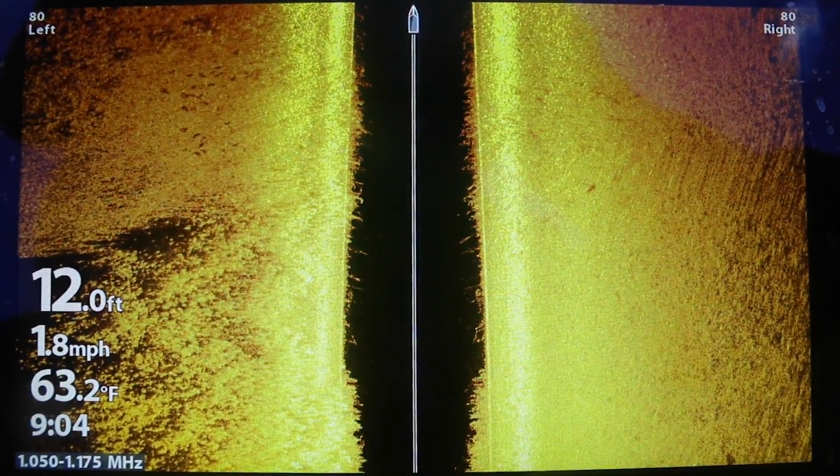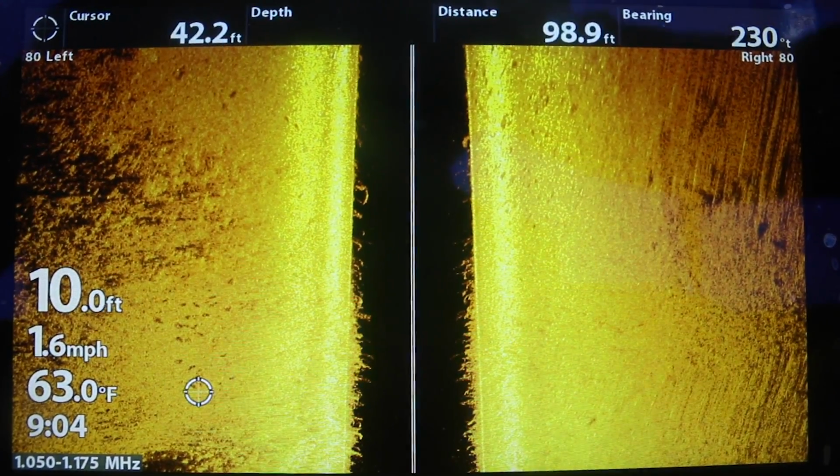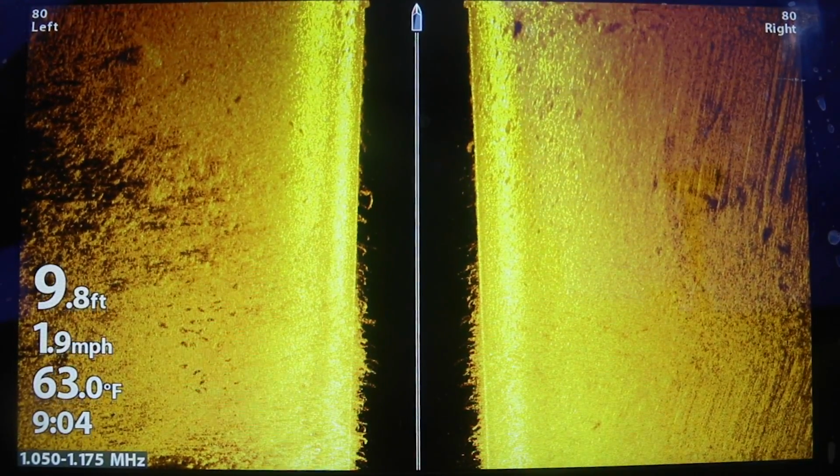Now this is fish, but there must be a little bit of weeds down there because they're not showing up crisp and clean like on sand. This is a pocket of fish that must be sitting over just a little bit of fringe weed between two thicker pockets of weeds, as you can see right there. So that's another scenario. Scroll over to it on the Humminbird, hit waypoint.